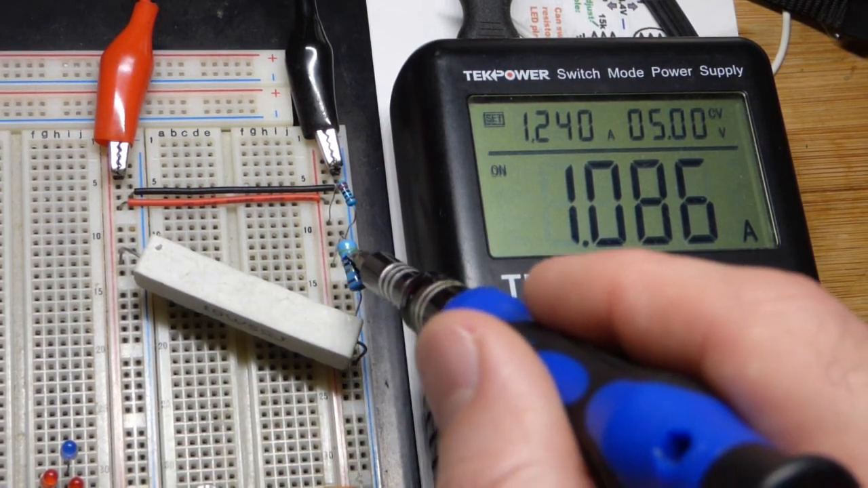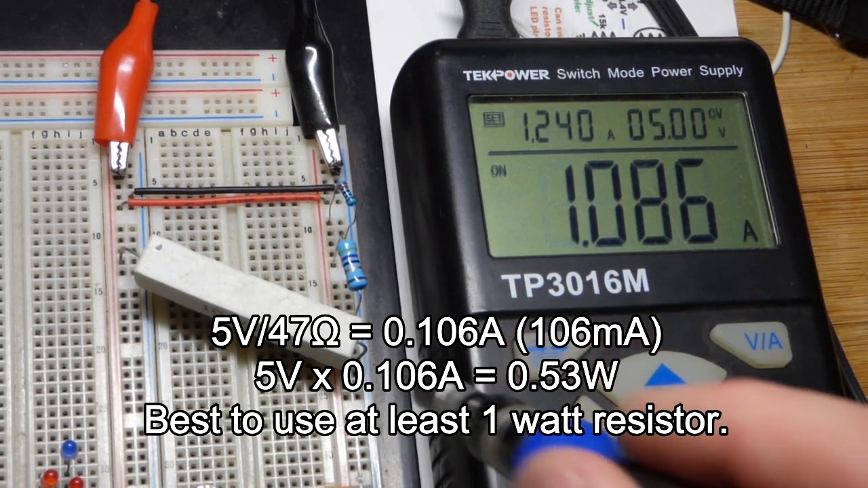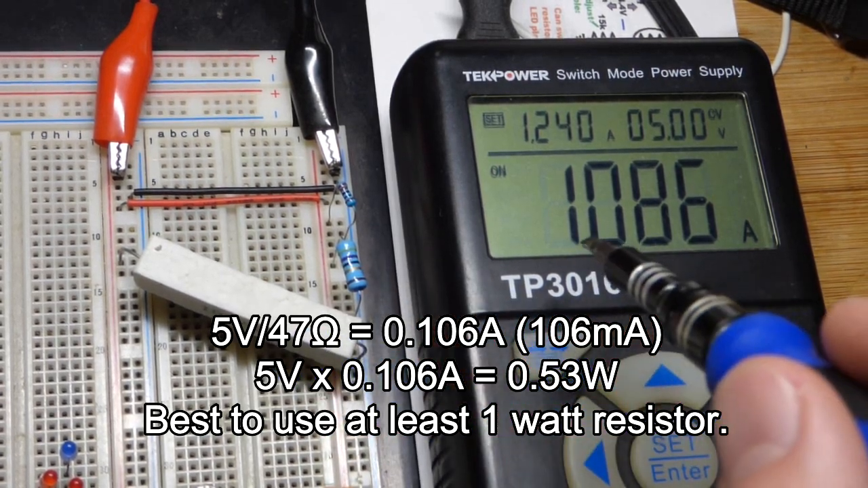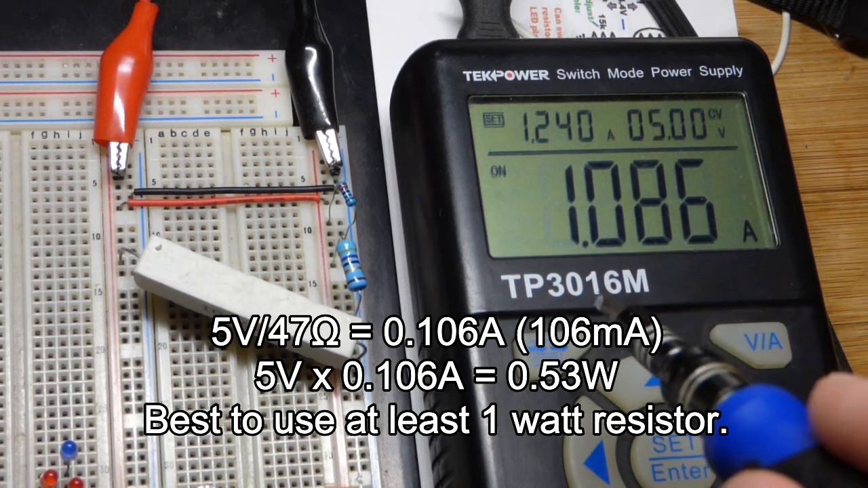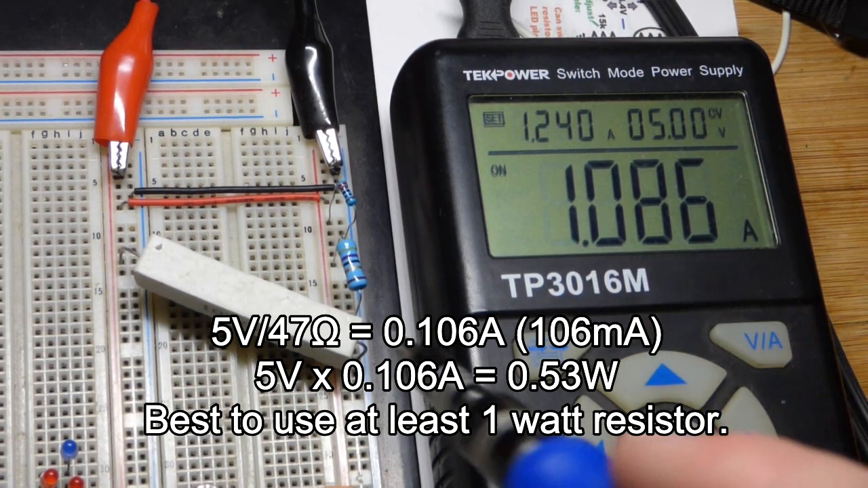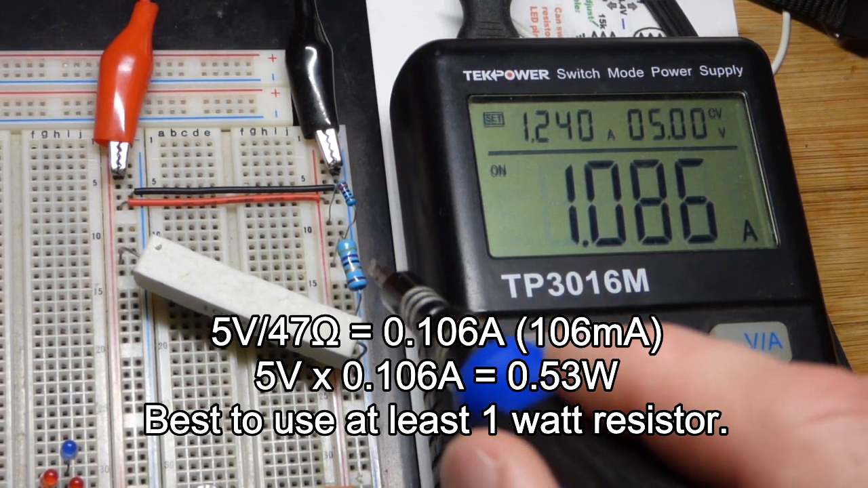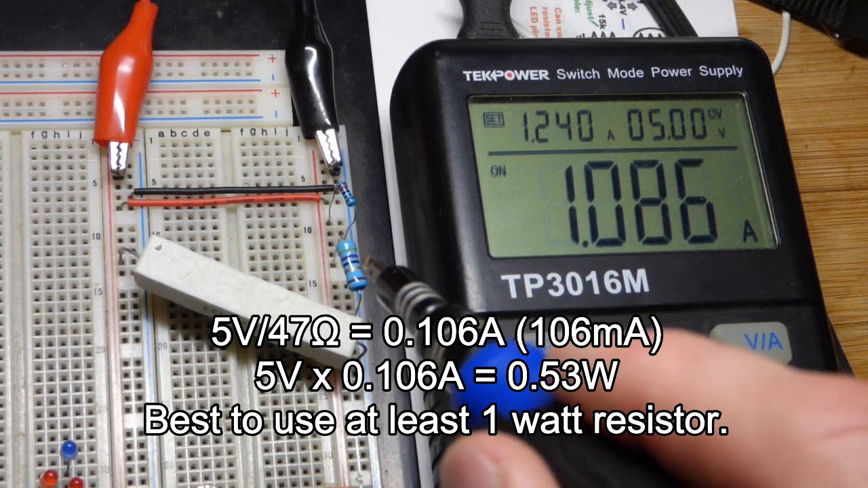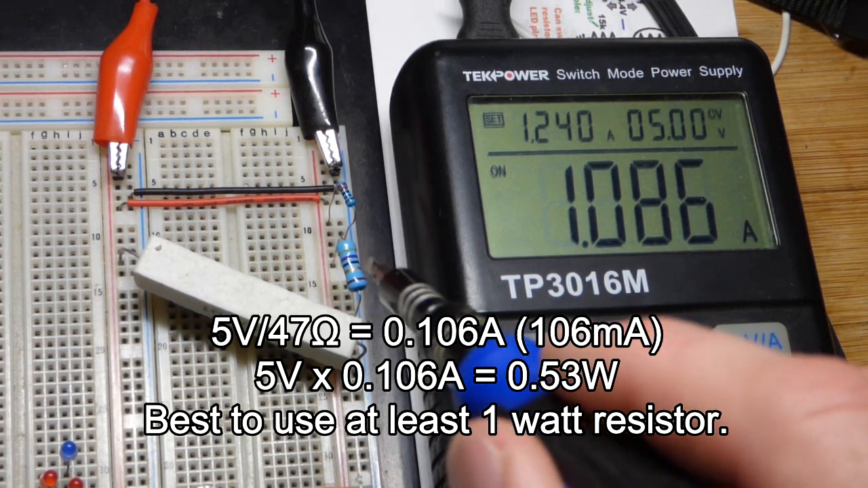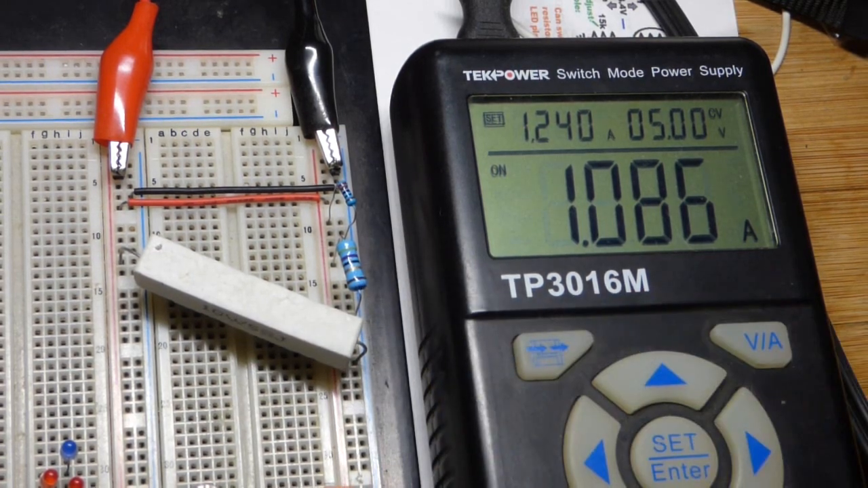Then we have over here a 1 watt resistor, positive on one side, negative on the other, just like the other 2 resistors. But in any case, we can expect about 0.1 amps, which is the same as 100 milliamps through it, because it's a 47 ohm resistor, and these are approximations. With that 47 ohm resistor, we're going to get about 100 milliamps, and it's heating to about half of a watt. It's a 1 watt resistor. You can see its size.